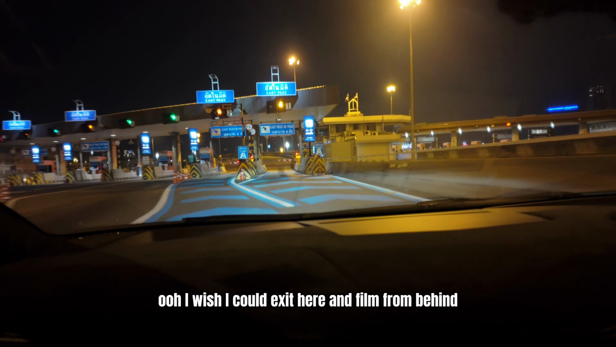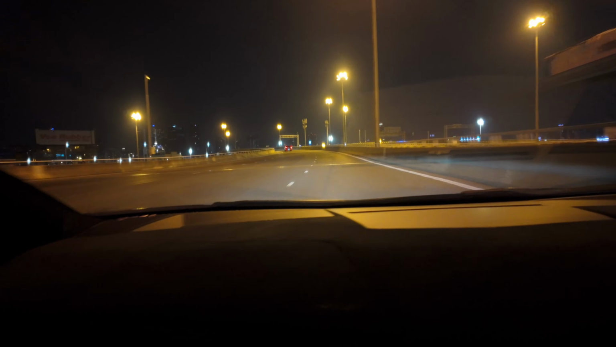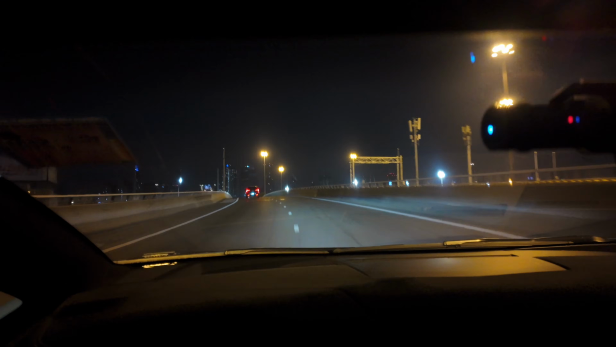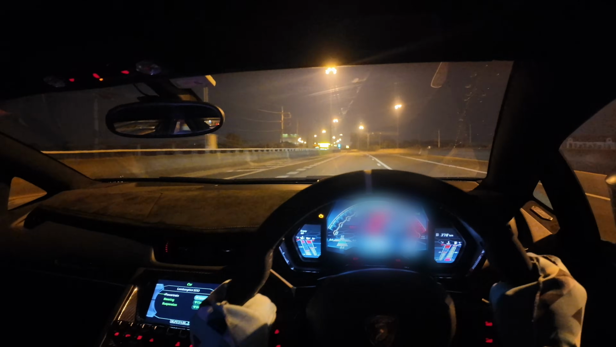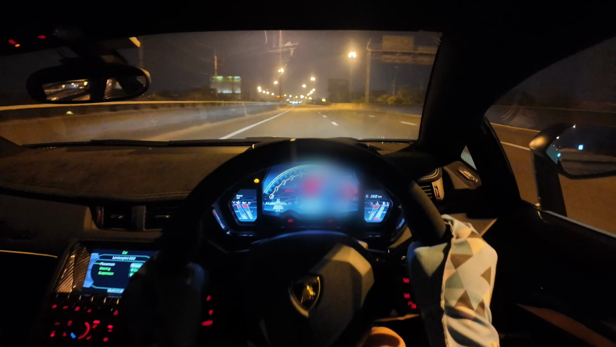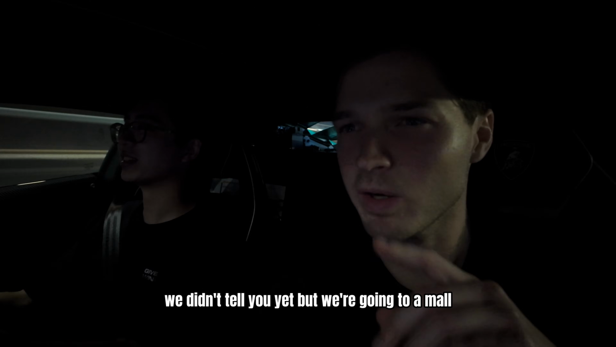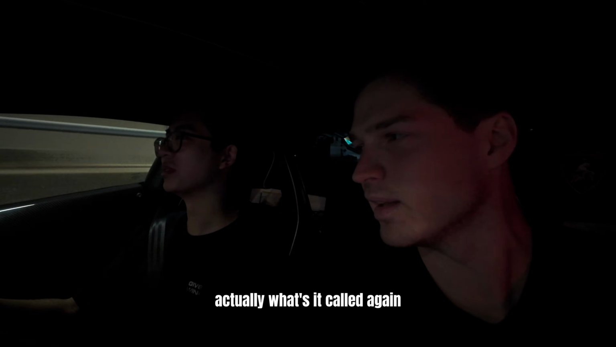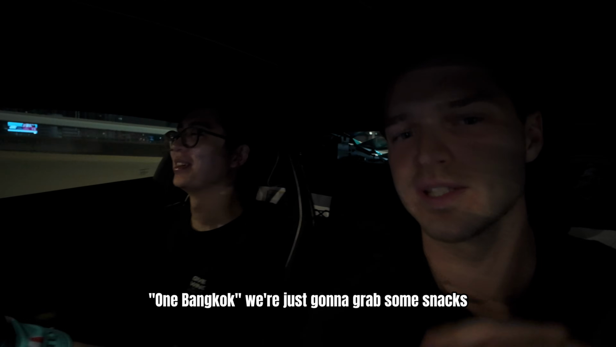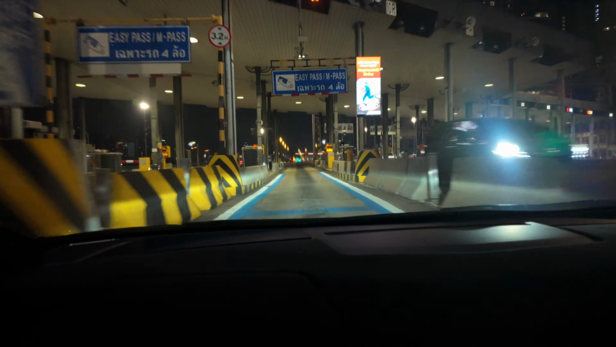Ooh. I wish I could exit here and film from behind. But it's... here, right? Yeah, that would be so epic. We didn't tell you yet, but we're going to a mall actually. What's it called again? One Bangkok. We're just gonna grab some snacks at One Bangkok. Yeah. So that's the plan for now.